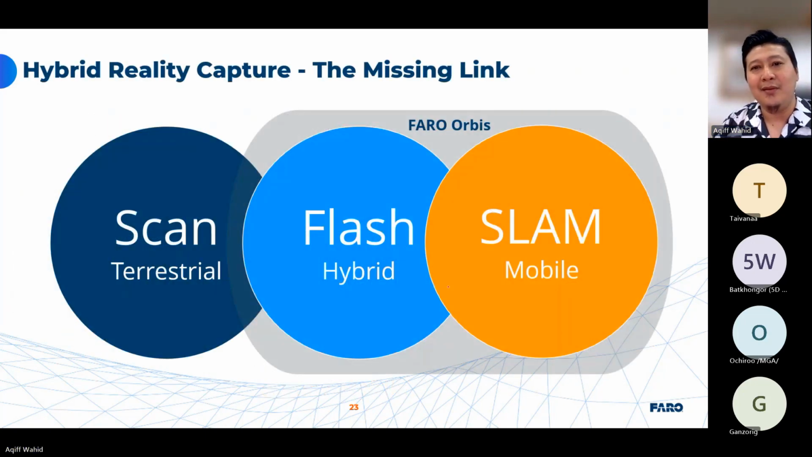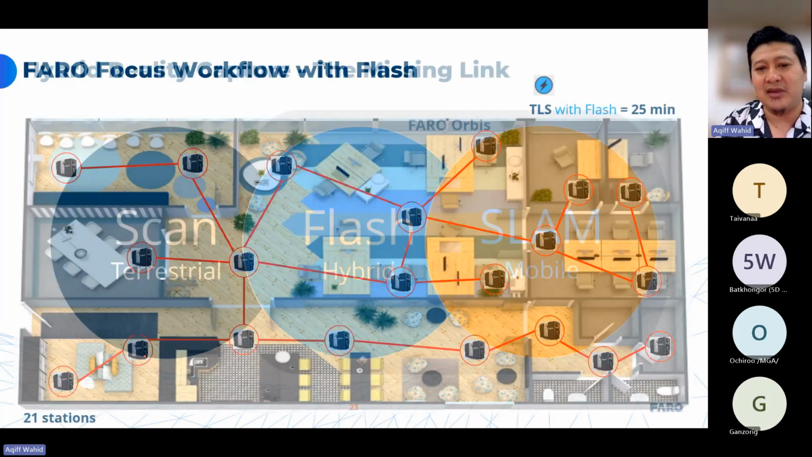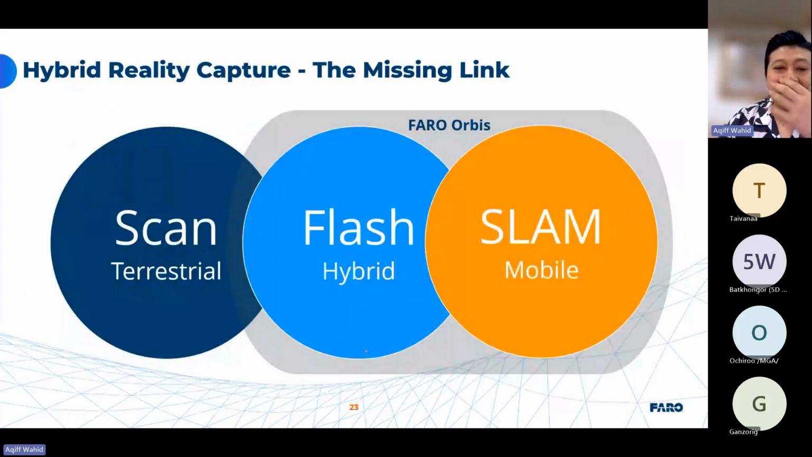Yeah. This is actually the missing link from all the market of scanners. So previously, we know that a terrestrial scanner has been in the market for quite some time. And then Geoslam introduced a mobile scanner 10 years ago.